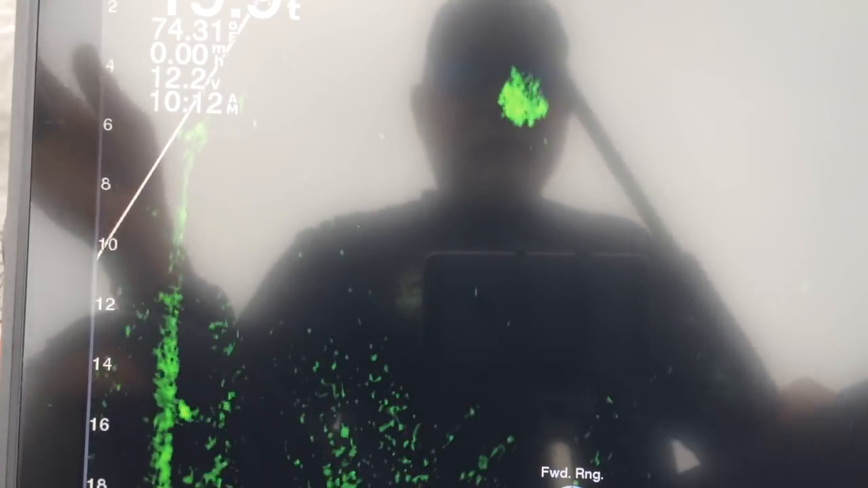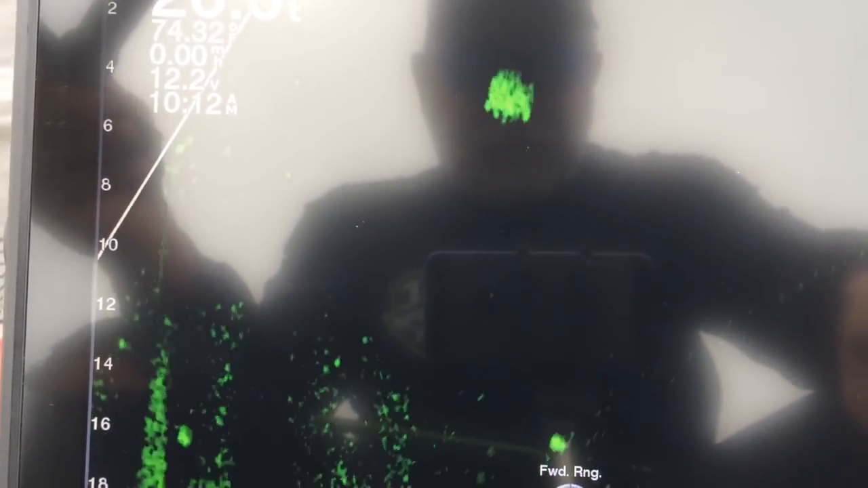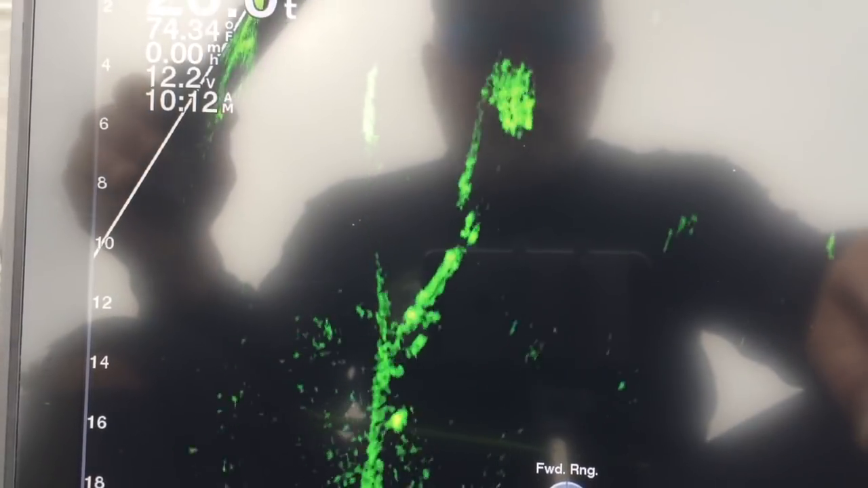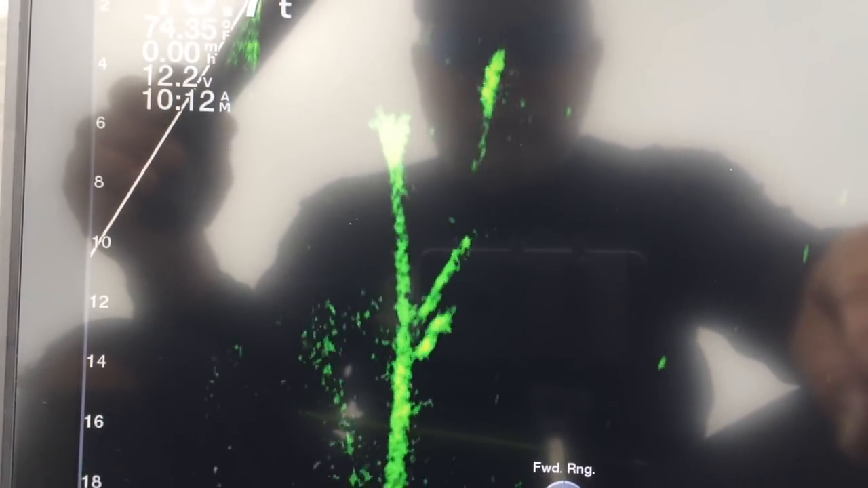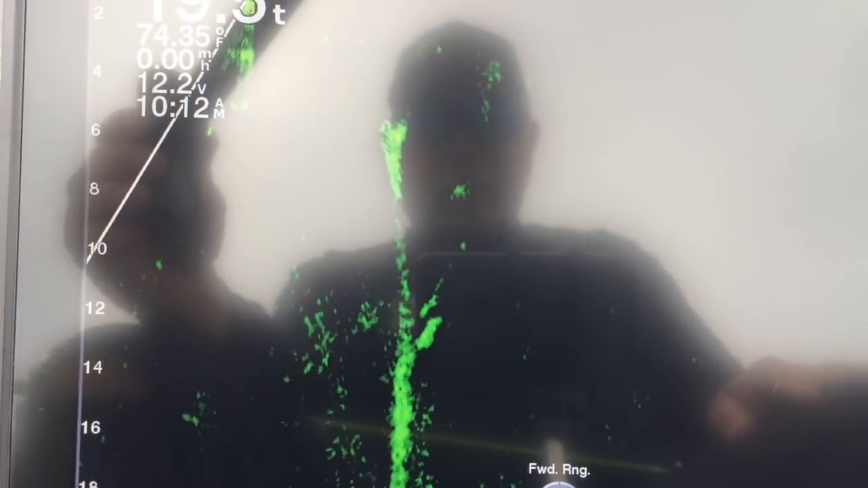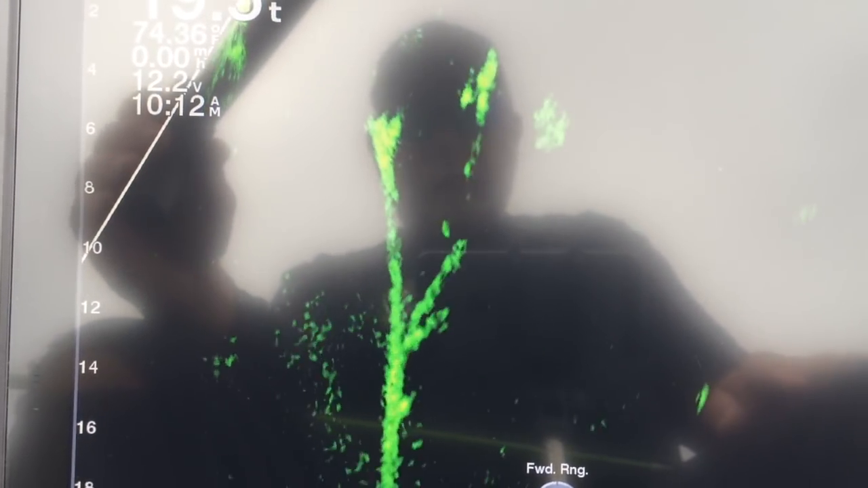Now, we got a few little bait fish. That's always encouraging. Looks like I've got some fish right here, 5, 6, 7 feet away. You probably can't see it, it's over to the right of the screen. They don't look that big, but they're right here. I stopped right on top of them, and I'm messing up.